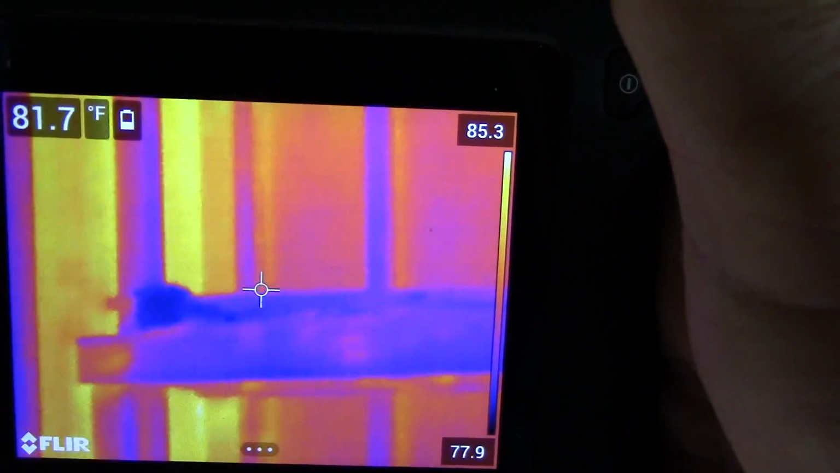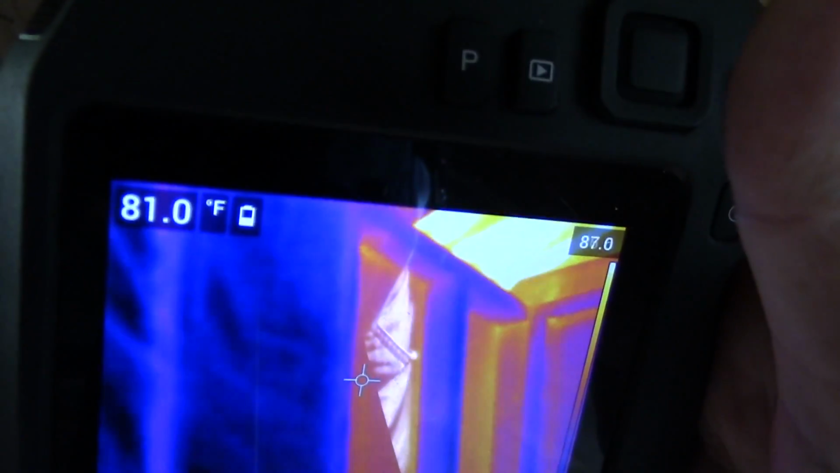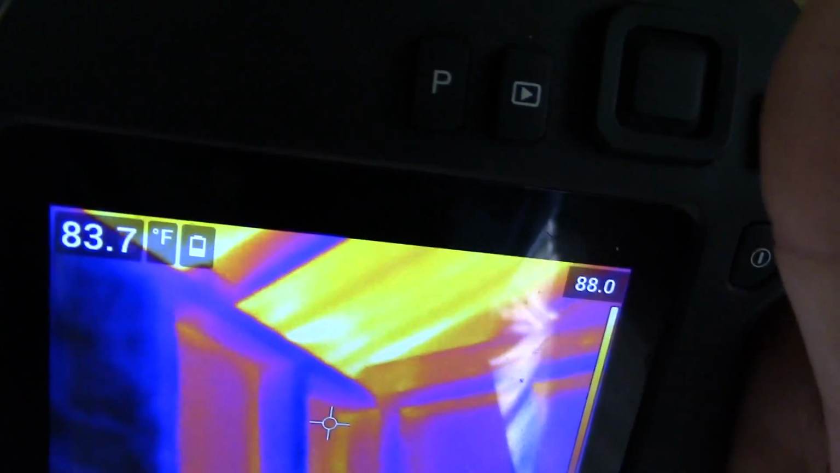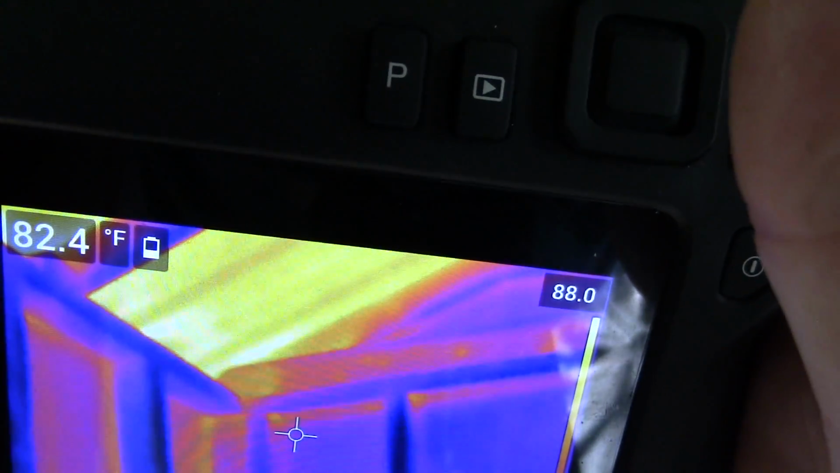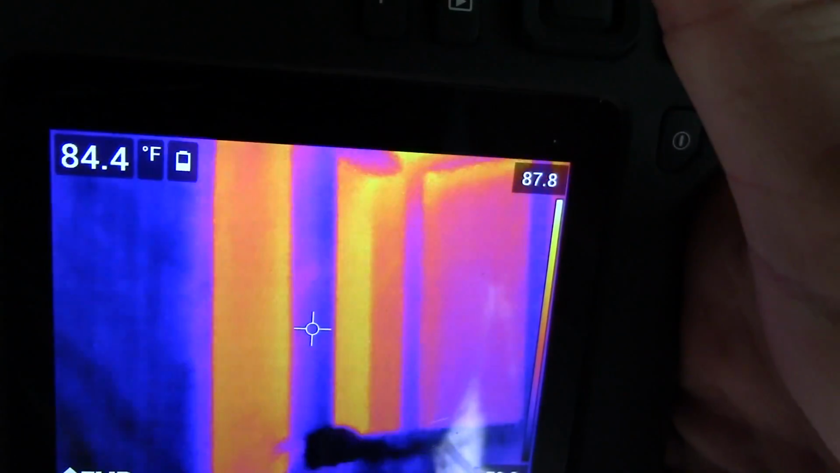Now, what we are looking at is the heat loss through the walls that are not insulated.